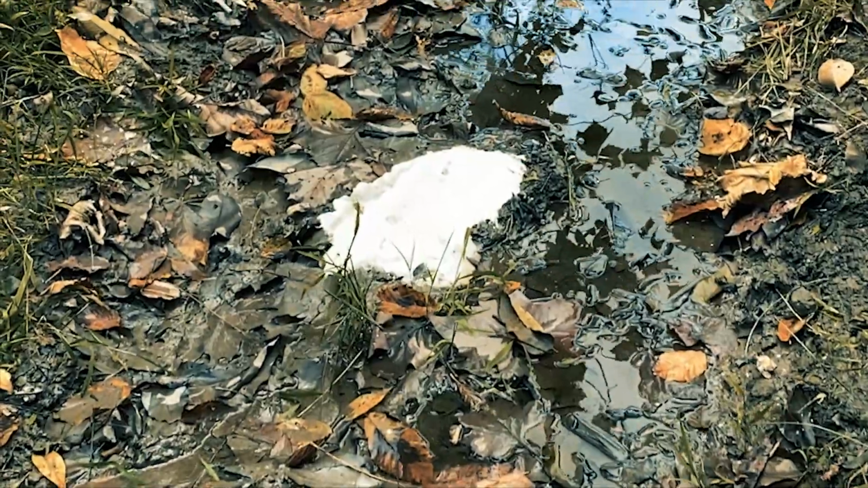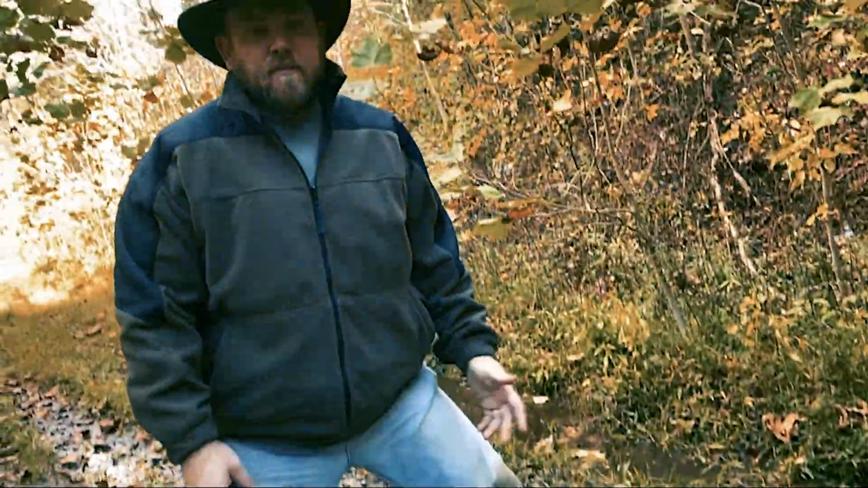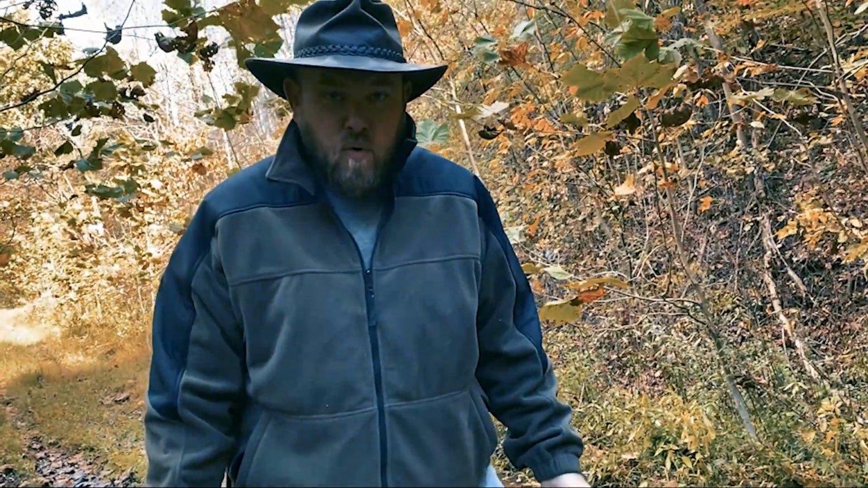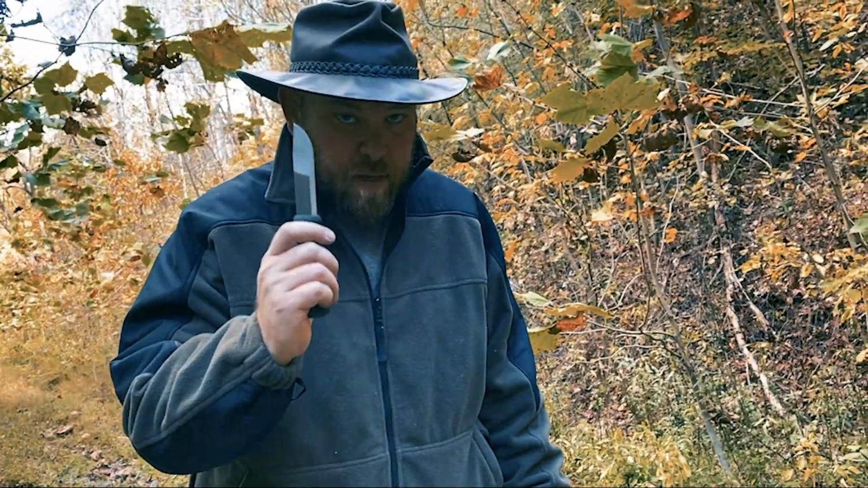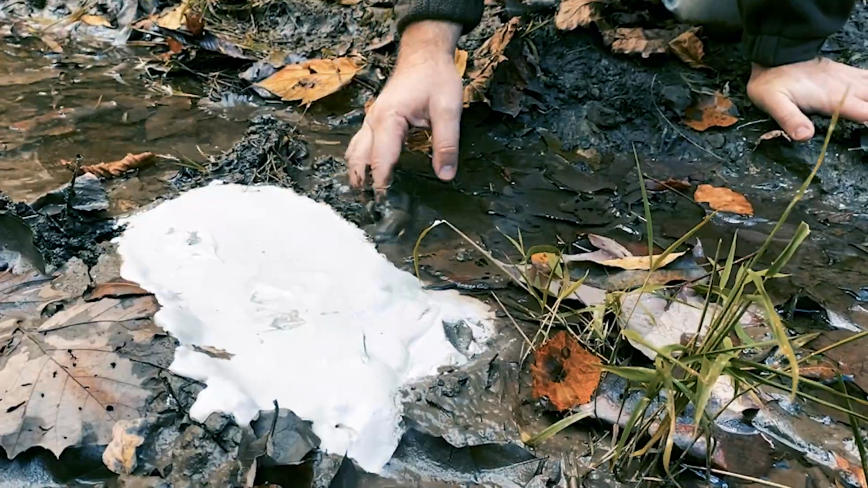All right, let's go check this footprint and see if we can pull it out of the ground. Sometimes when you're pouring in specific environments, it requires a little bit of help to get your cast out of the ground without breaking it, especially in something like mud. Mud is going to create a ton of suction, so we're going to have to remove a lot of earth when we take it, and then just clean it up once it's good and dry. Remove the dam.